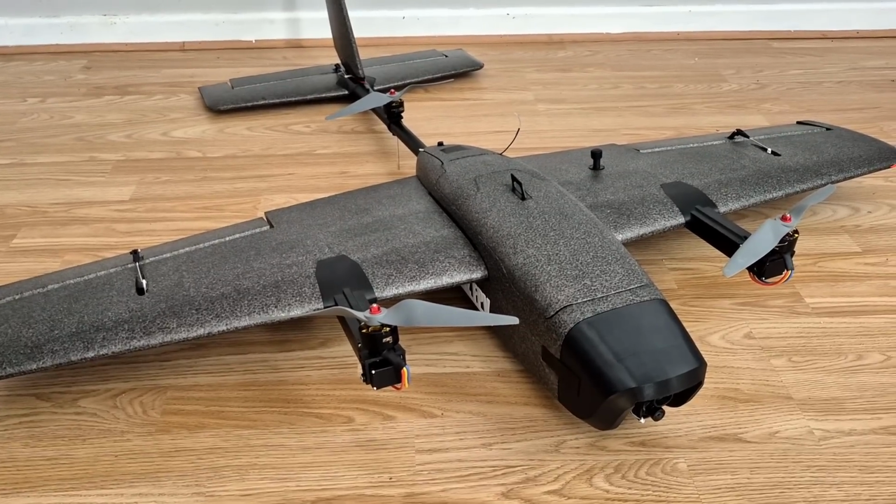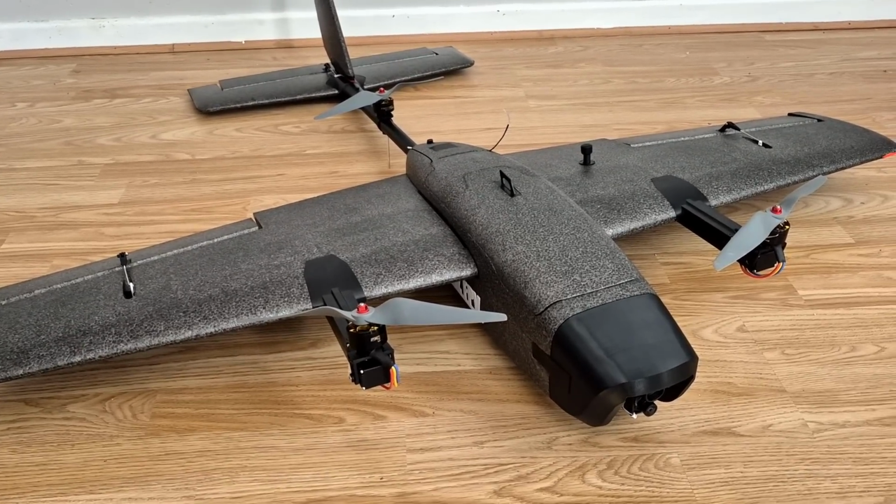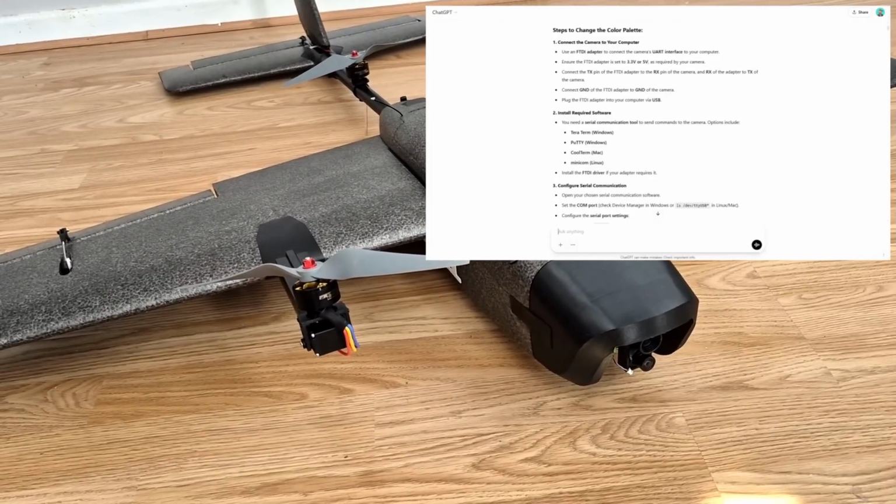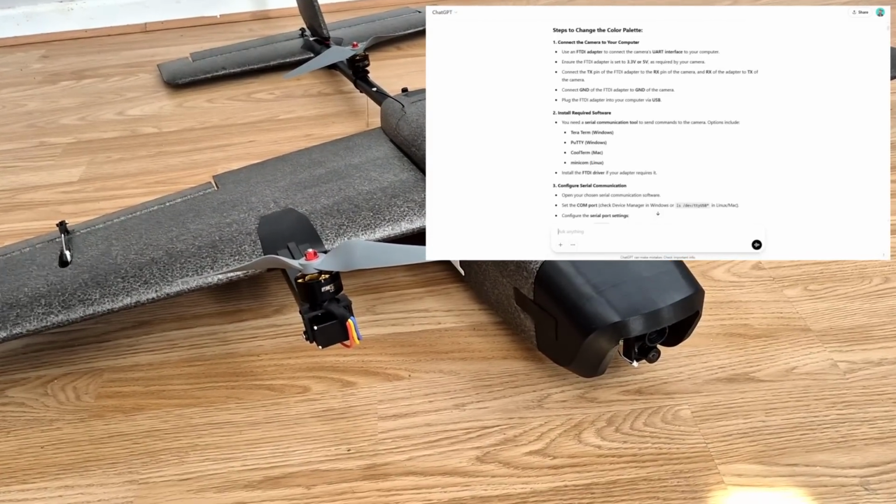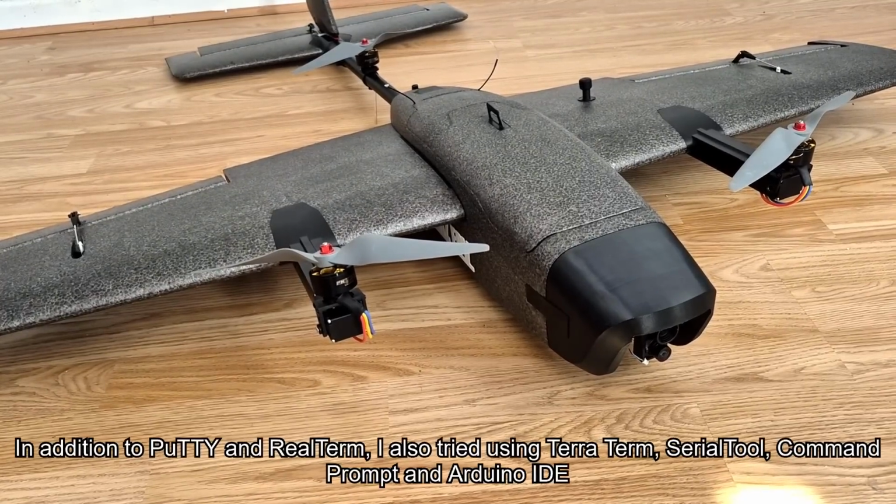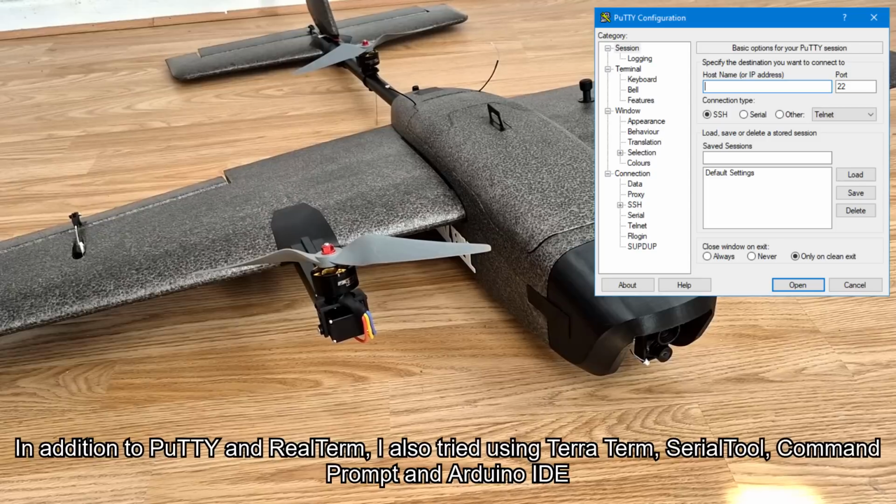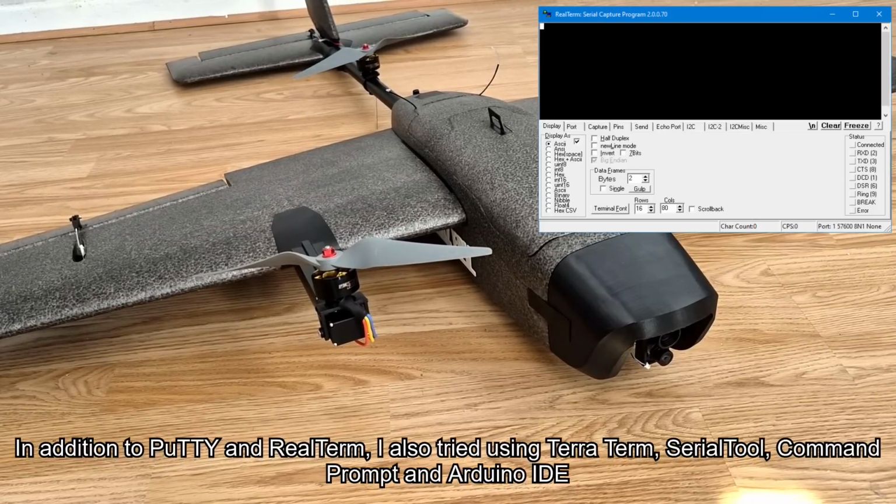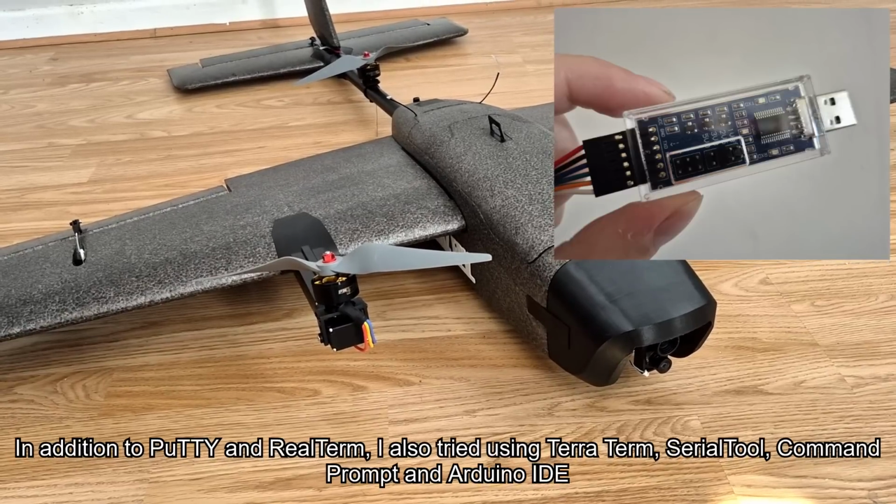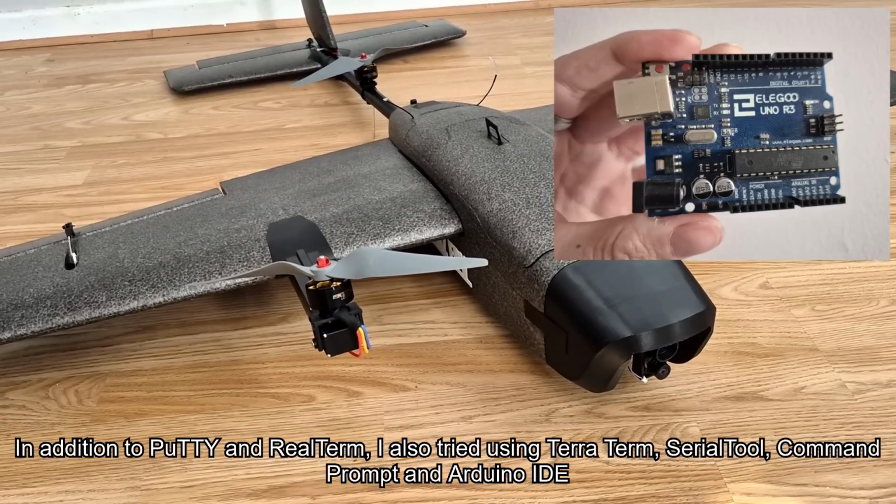So over the last couple of weeks, I've spent a lot of time trying to figure out how to do this for myself. And I've relied on ChatGPT quite heavily, and that was sort of useful. I ended up using a whole lot of different programs. I think I used one called Putty, one called RealTerm. I used an FTDI adapter, and I also tried using an Arduino.